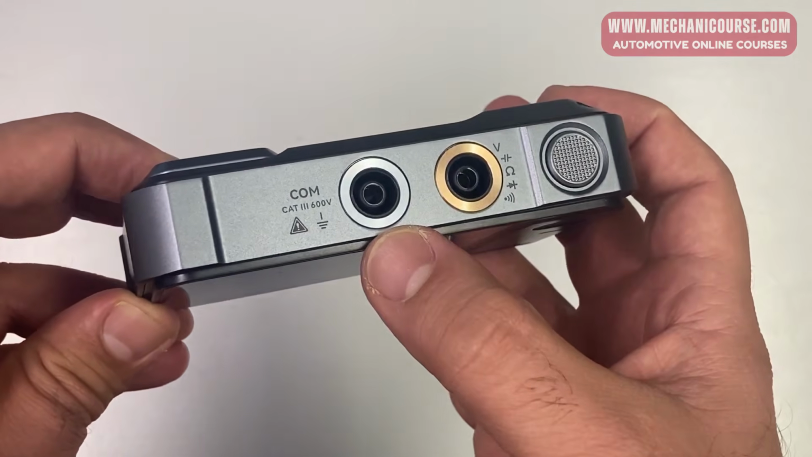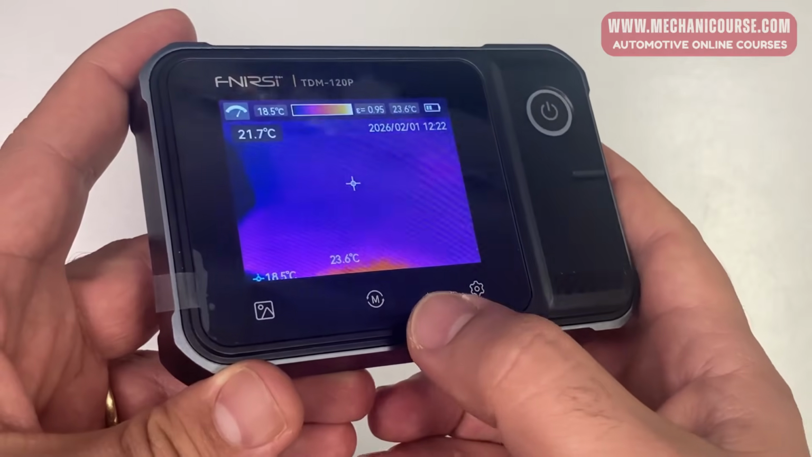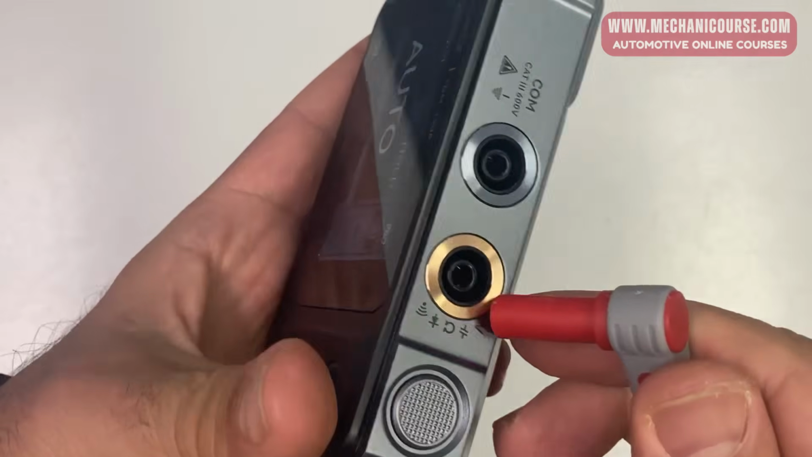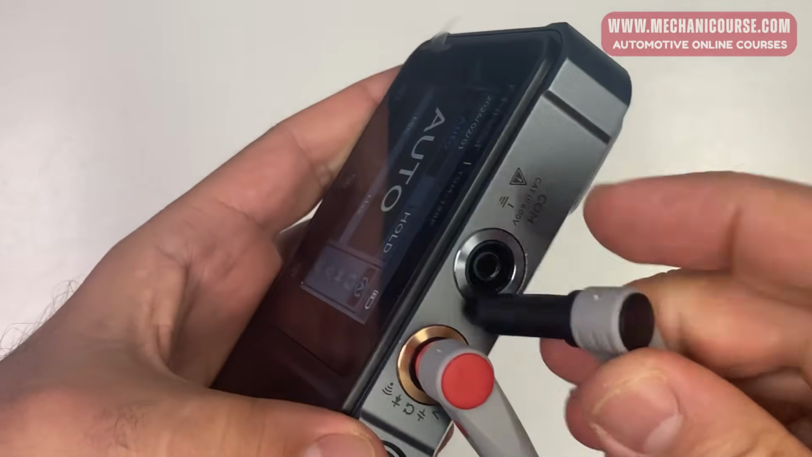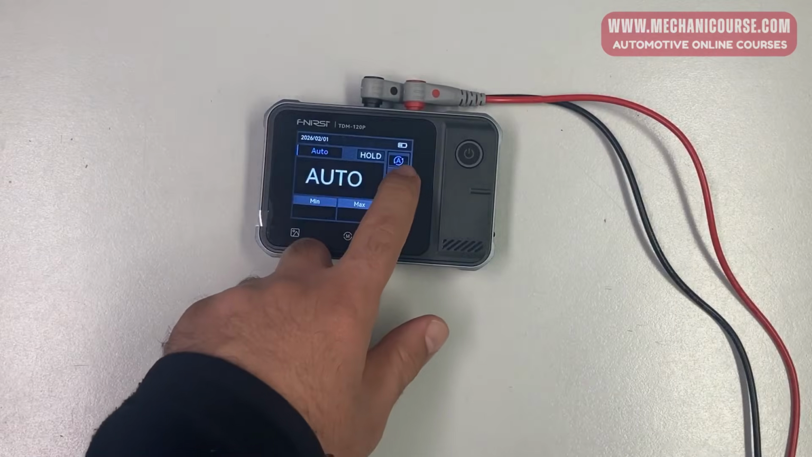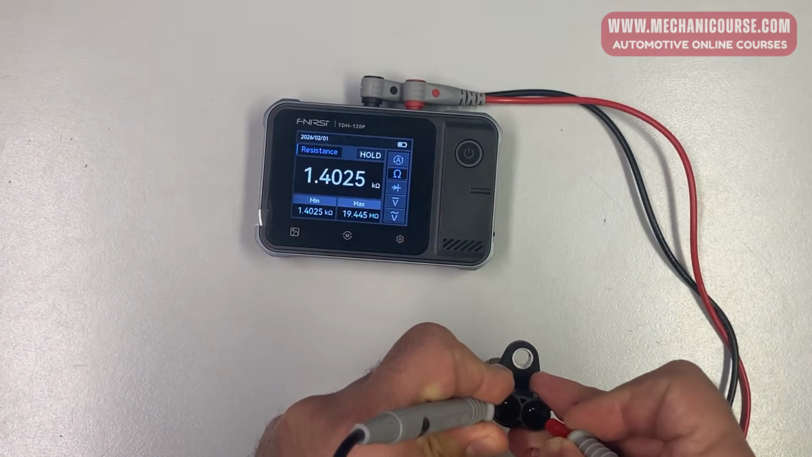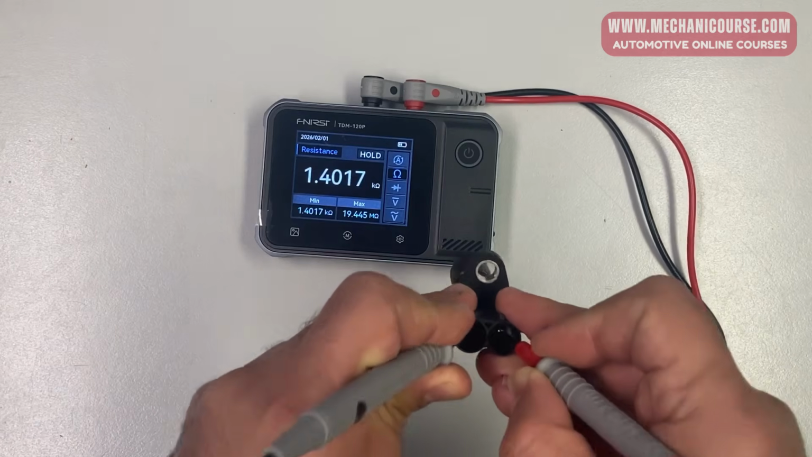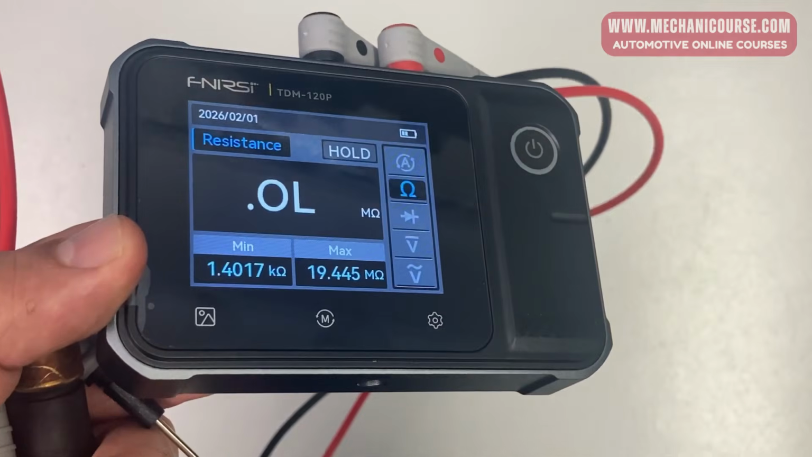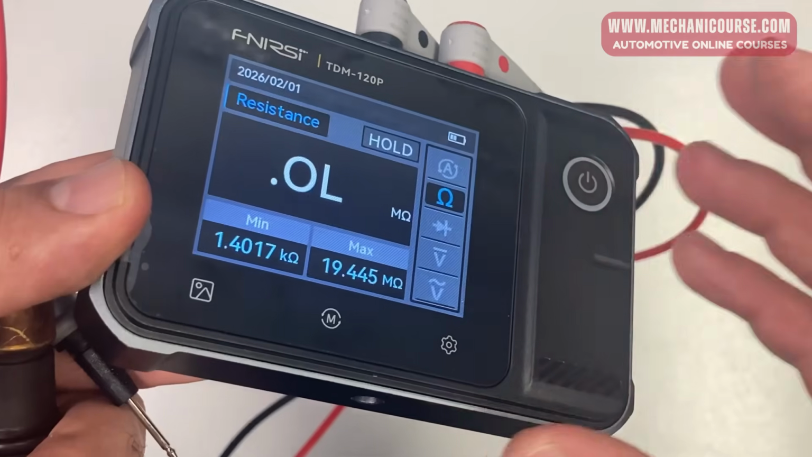One of the differences between this thermal imaging camera and the other ones is that this one actually has a multimeter as well. So not only is this an imaging camera, but it's also a multimeter. If you click on this one, you're going to have a multimeter. You can basically connect the multimeter probes right here and use it as a multimeter as well. For example, right here, if I go for checking the resistance of this crankshaft position sensor, this is what I'm going to get when I'm reading the internal resistance. So the multimeter function added to this thermal imaging camera is going to help a lot when we are using this thermal camera to diagnose some circuits.